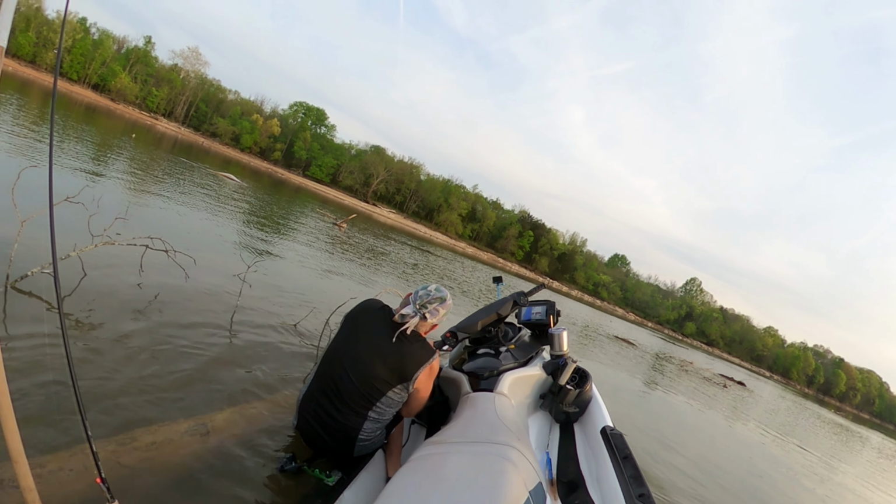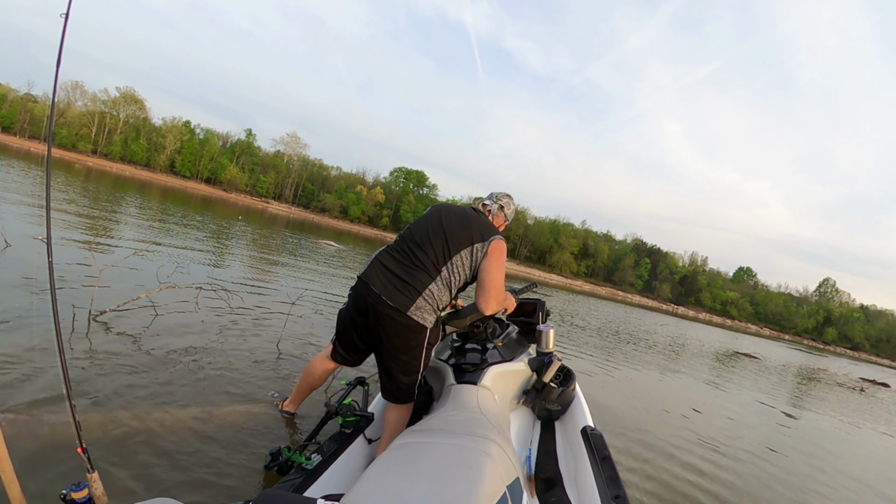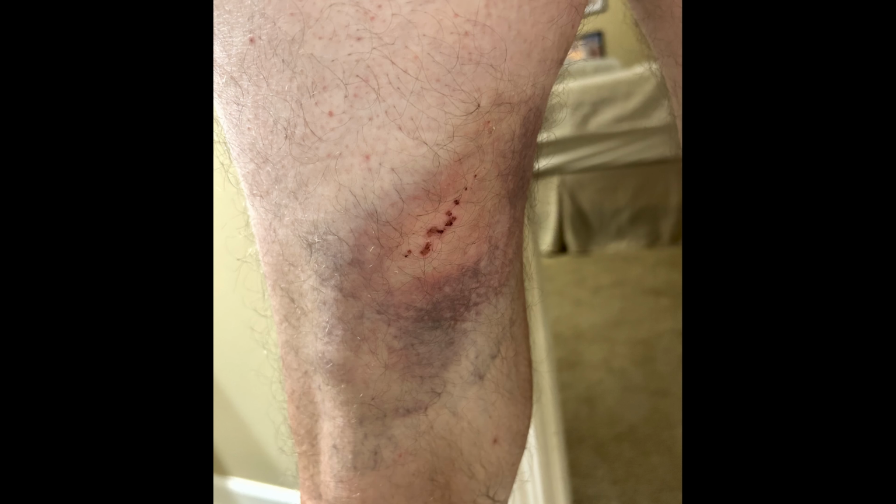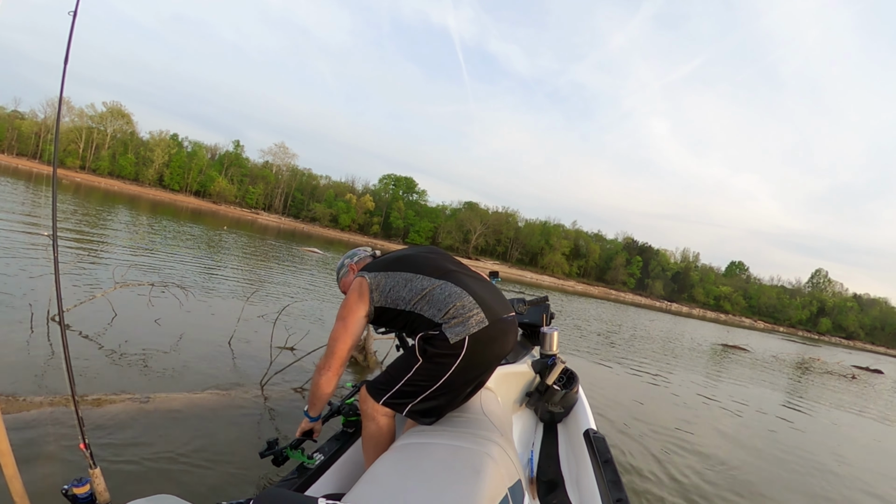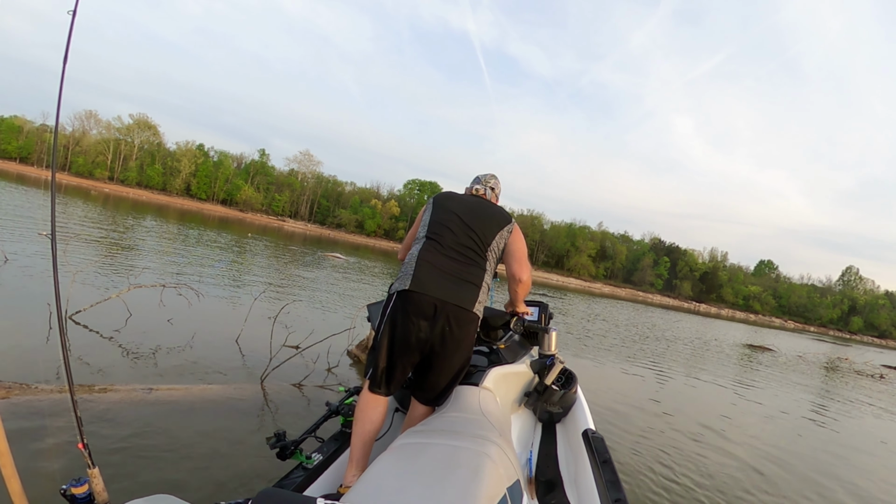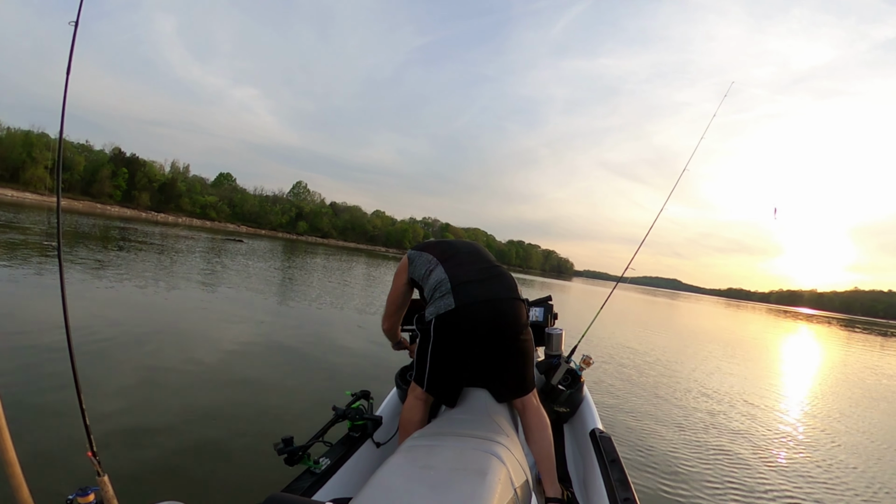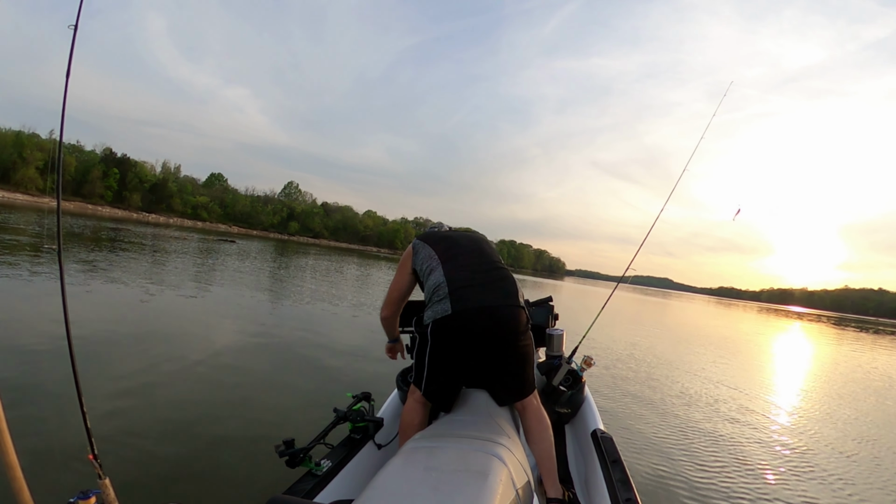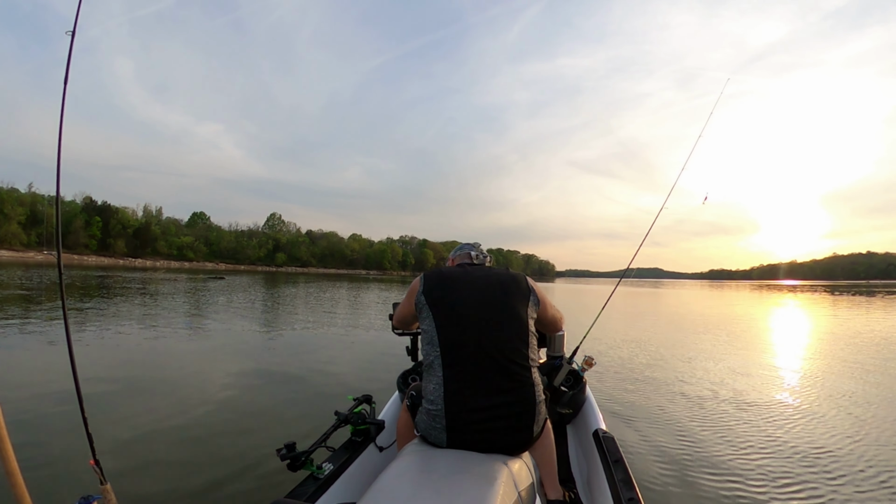Now I know this doesn't look like much of a fall, but I went down fast on my leg. Here's a shot of that a day or two later. And of course I'm all wet now because half my body was in the water. But no, don't step off on a floating tree or a slippery floating tree. Just keep all your weight on the boat or the jet ski that you're on. If you don't, you could have an accident like I did. Anyway, no harm done except for a big bruise. So we're going to move on. We're going to go bass fish now.